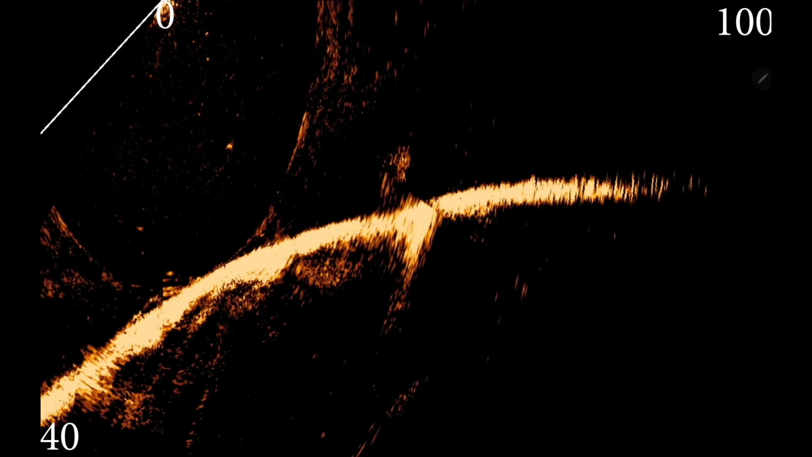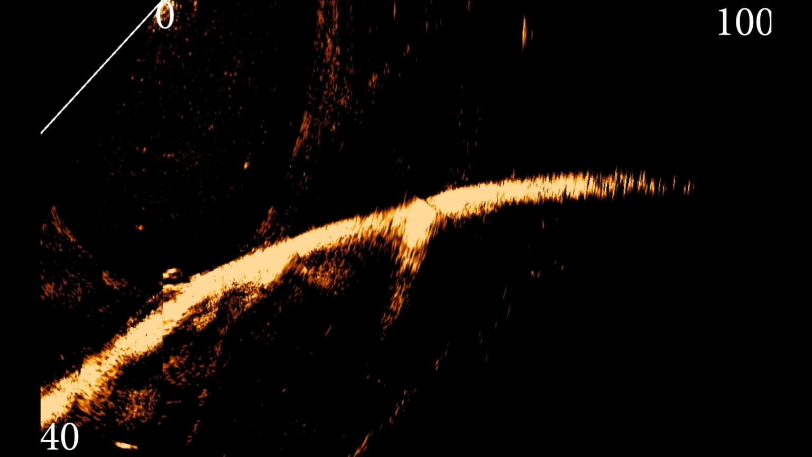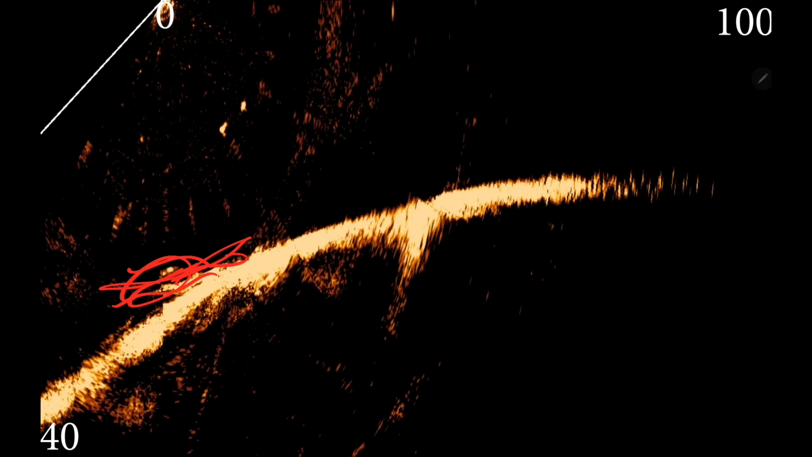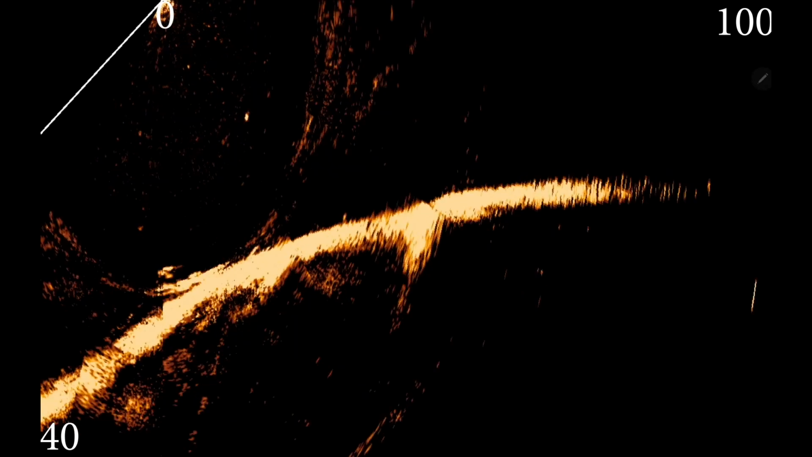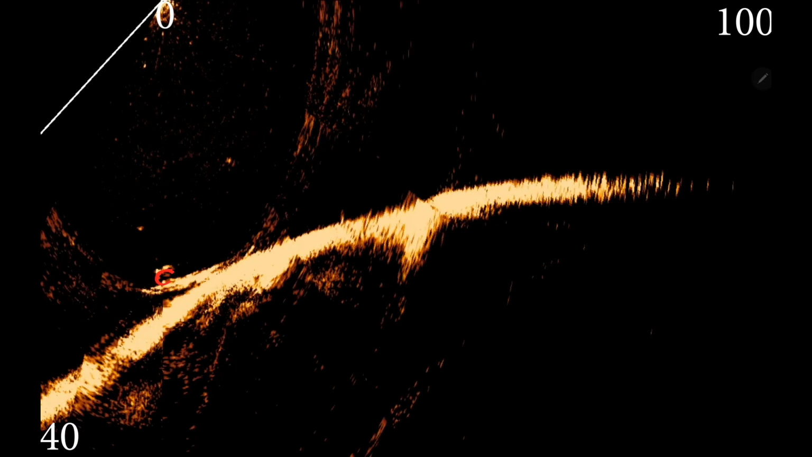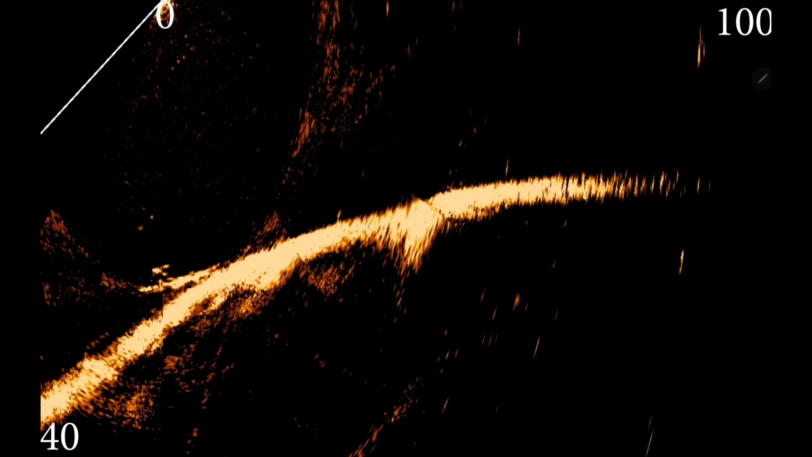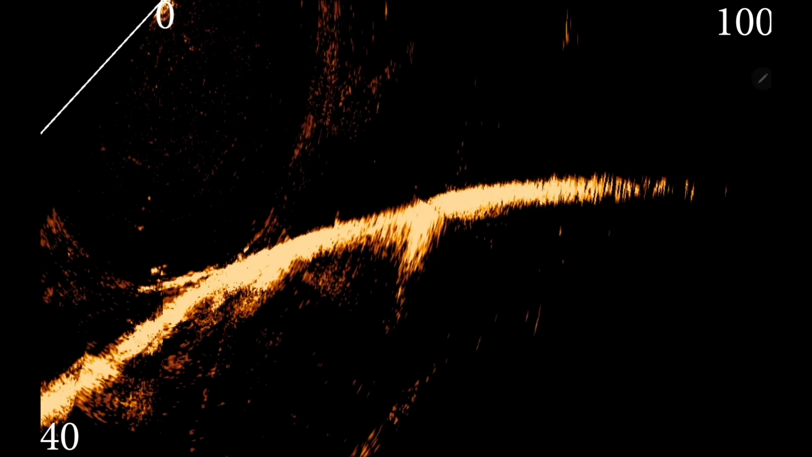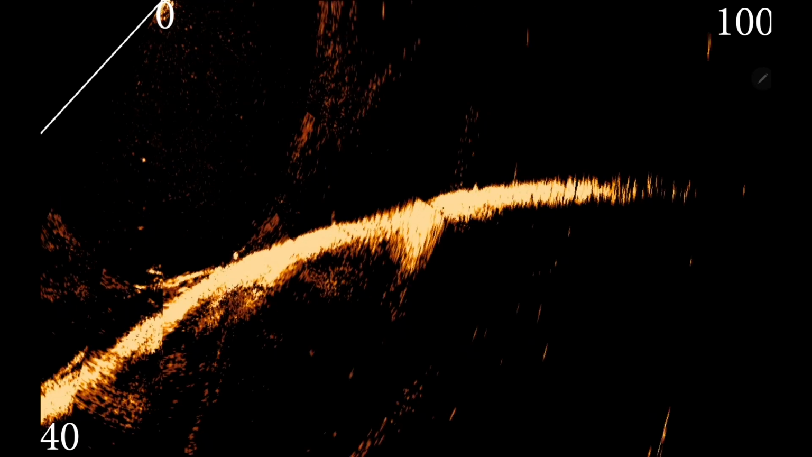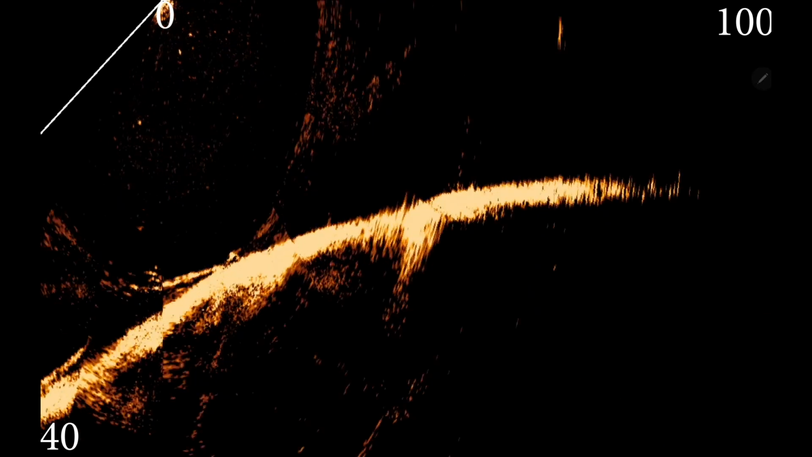All right, guys, so here, let's see if I can point this out to y'all. Here is a laydown in this area right here. And you can see the fish in the laydown. I think that's my bait going up. I'm just trying to slow reel it up. But you can see these fish moving in this laydown.